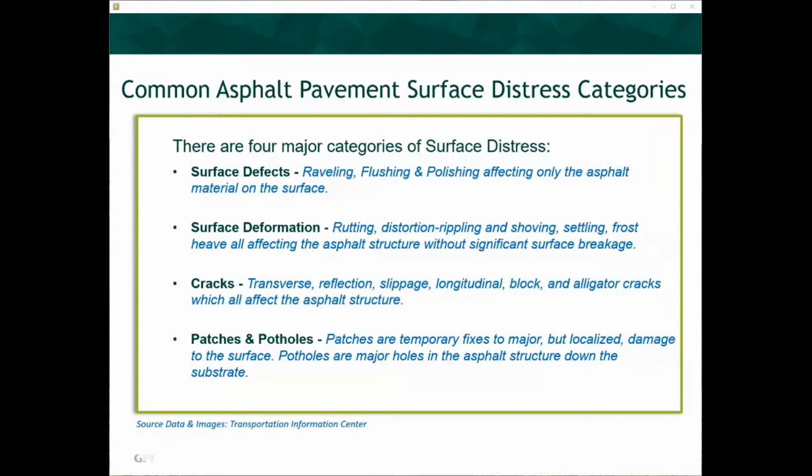First, let's look at the common asphalt pavement surface distress categories. There are 4 major categories of surface distress. First, surface defects. This includes raveling, flushing, and polishing affecting only the asphalt material on the surface. These types of defects are not readily noticeable to the public while driving.